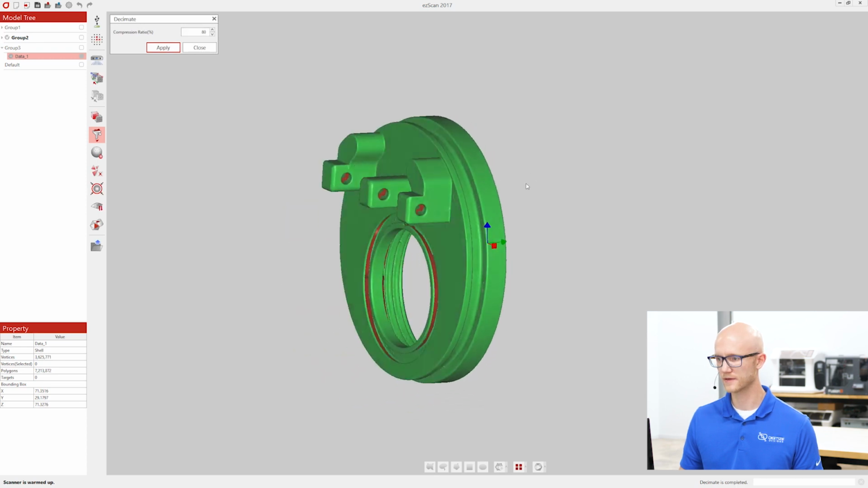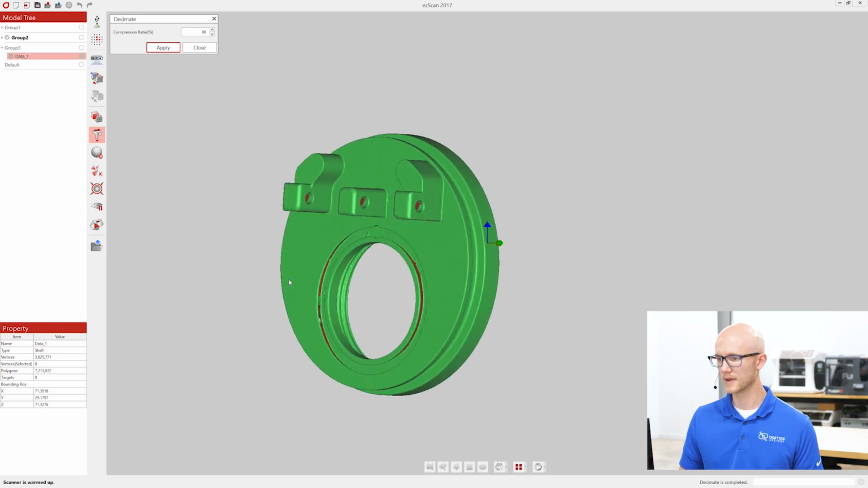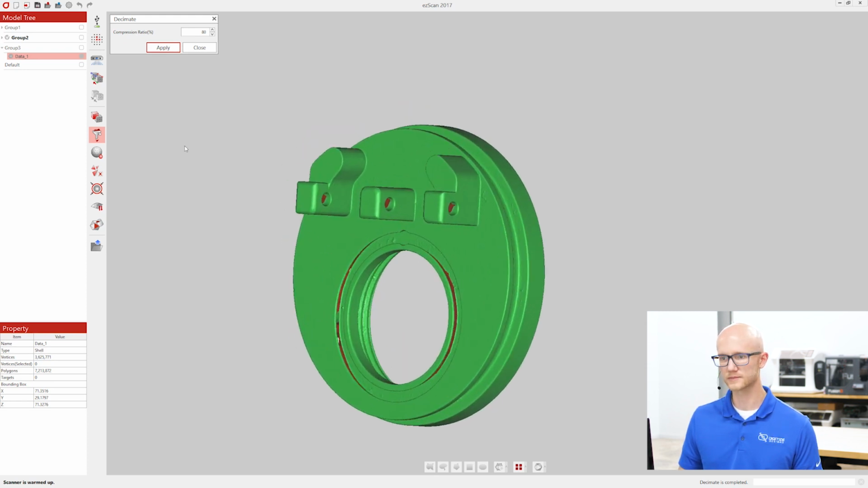All right, so that finished up right there. If you look, I set this to 80%, so we went from 9 million to about 7 million polygons. I'll probably reduce that a little bit more before exporting. But when I am done, I can close that.